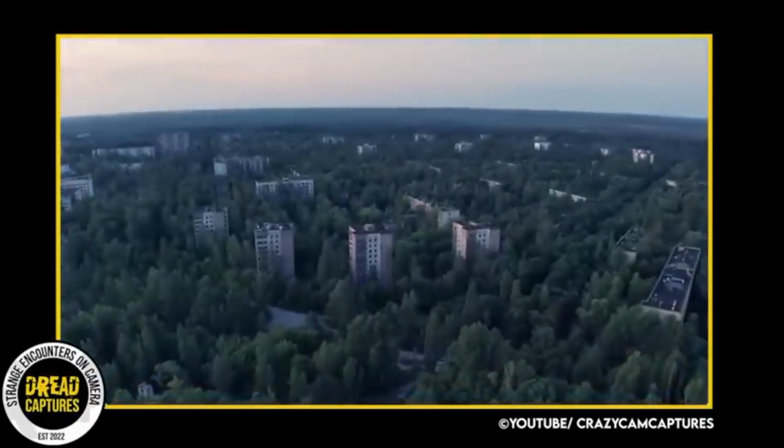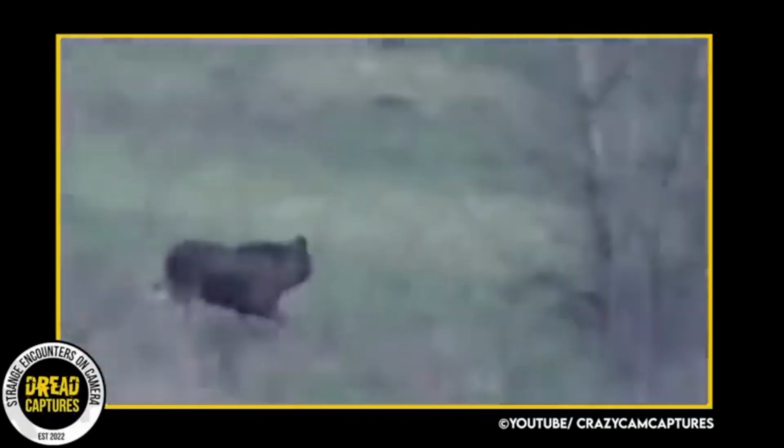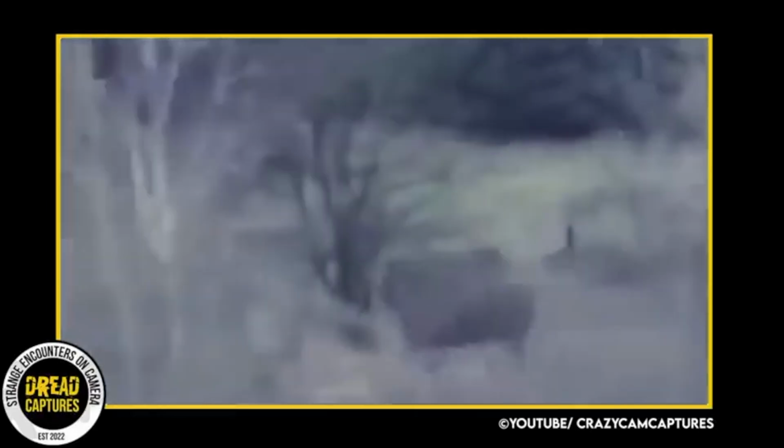A private drone scanning the region recently captured footage of a moose, which at first glance appeared to be a typical animal. However, it soon became apparent that this was no ordinary moose. As the animal was observed racing over the road and into the woodland, it became clear that its head was missing, leaving only a short stump where it should have been.